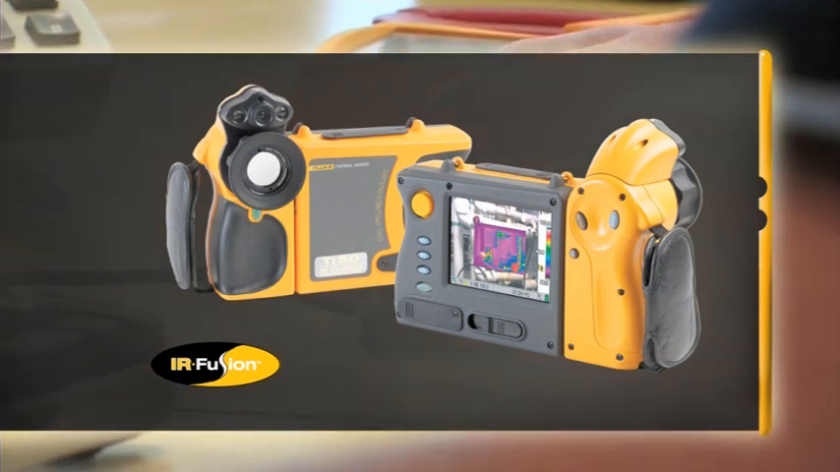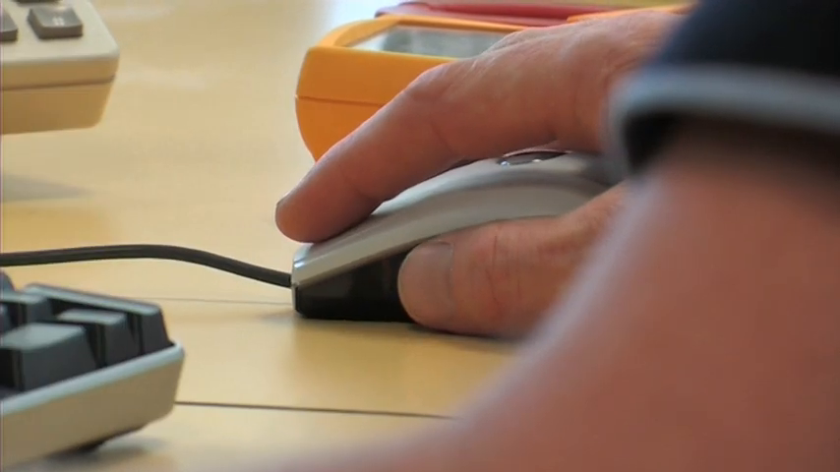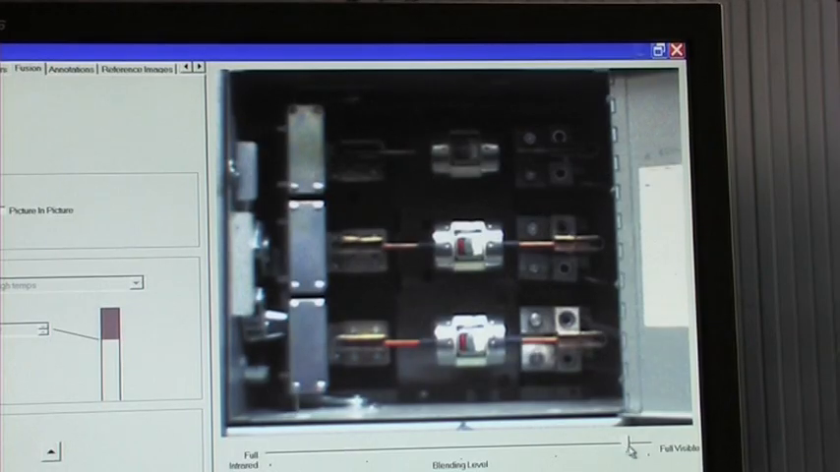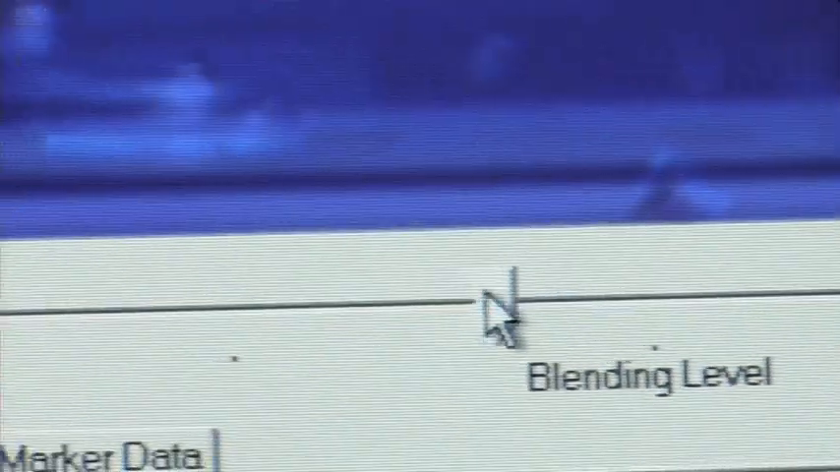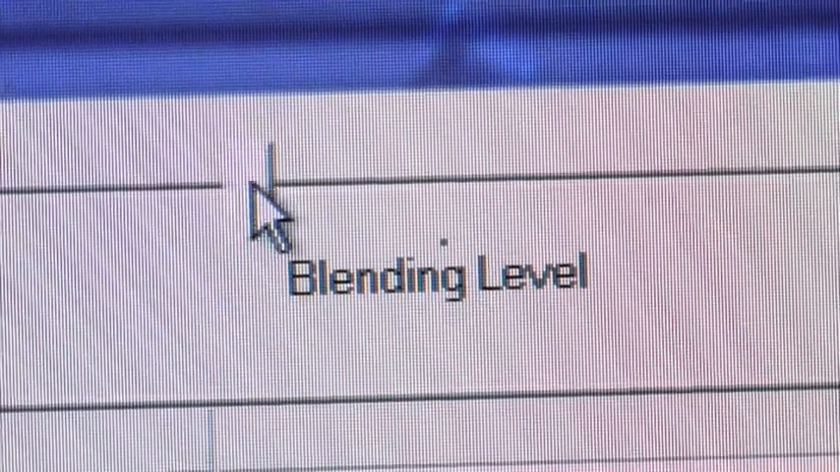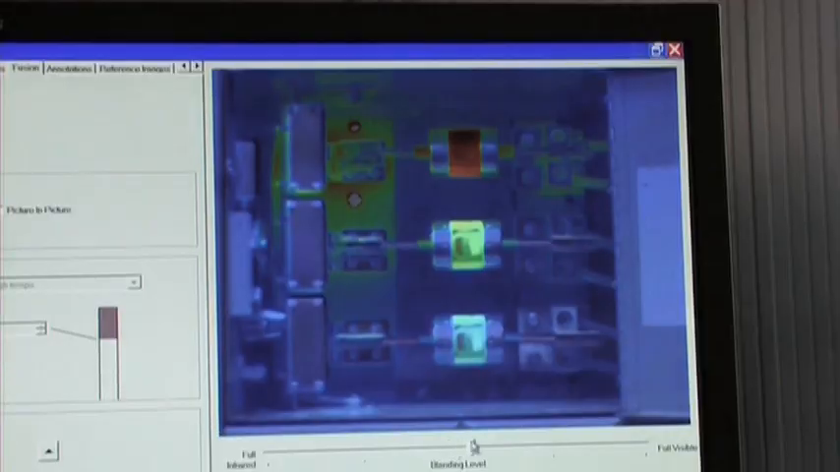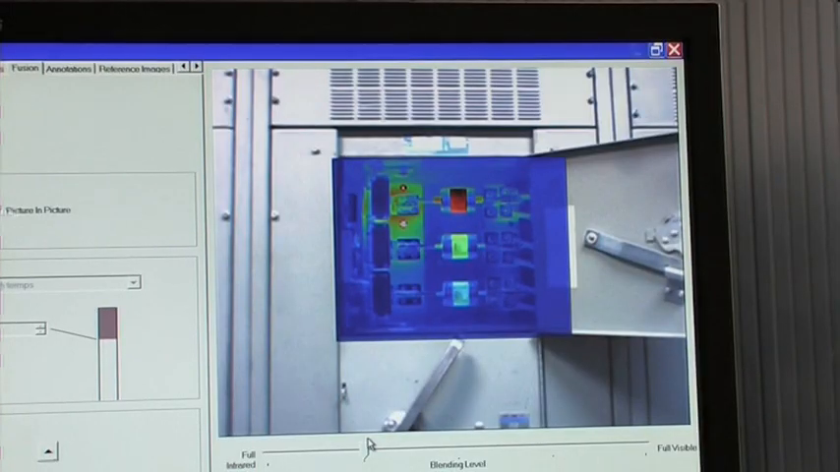Fluke IR FlexCams take thermal imaging a step further with IR Fusion technology. Fusion links a real-world visual image with a thermal image. It merges the two images into one, with the possibility to blend between the two images or create picture-in-picture combinations.